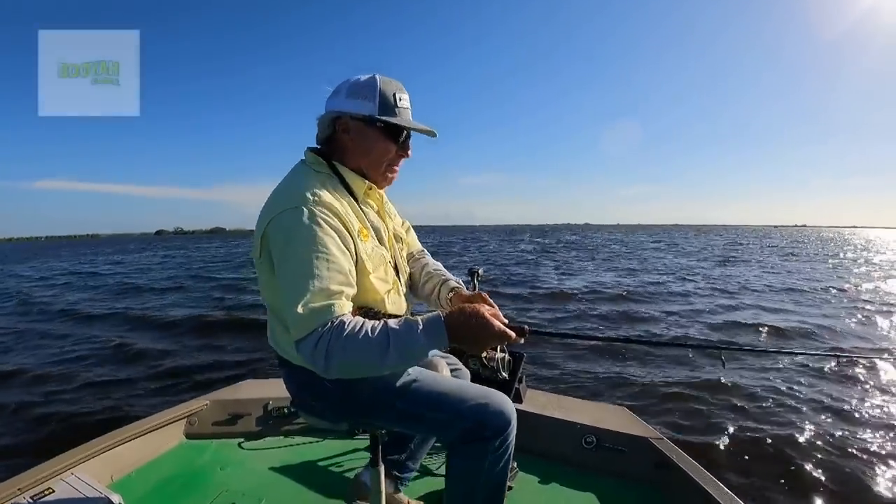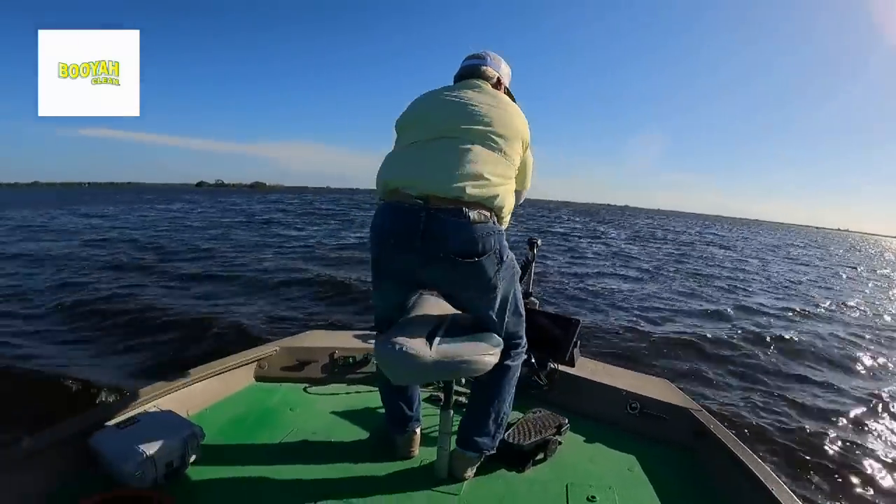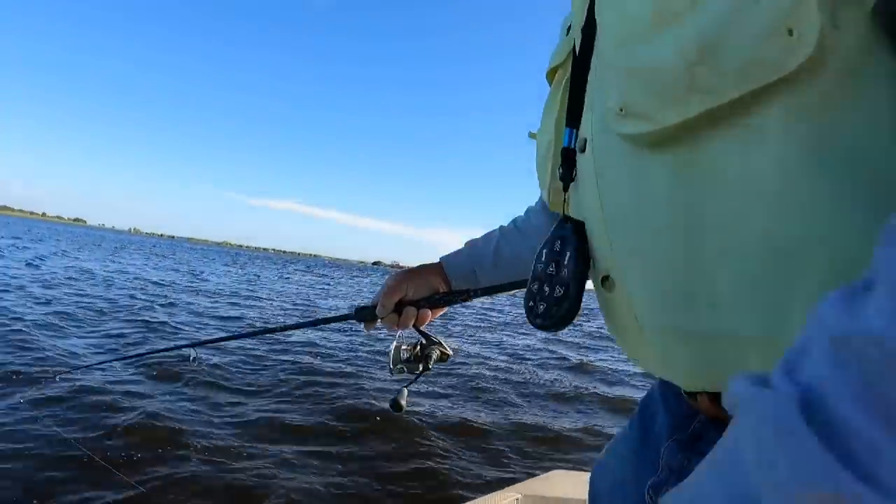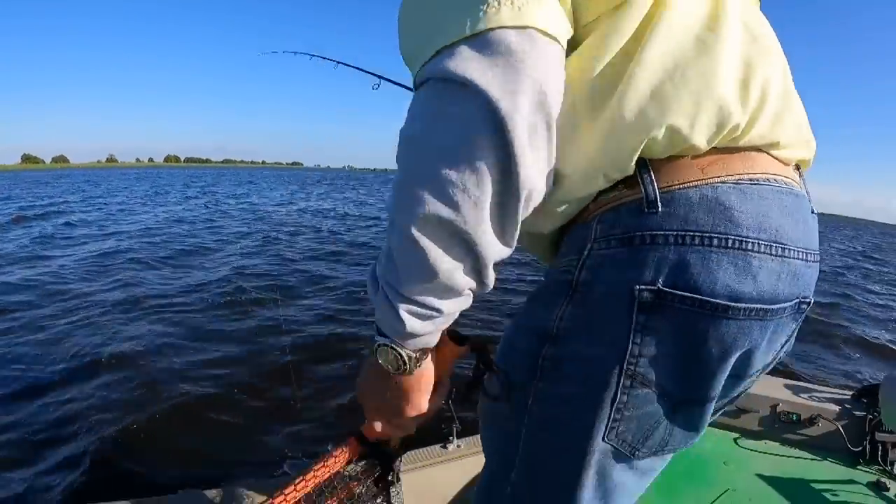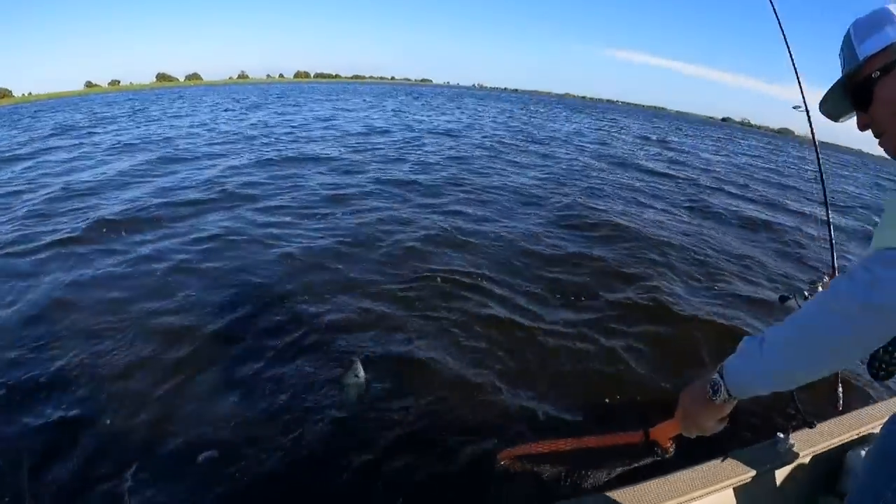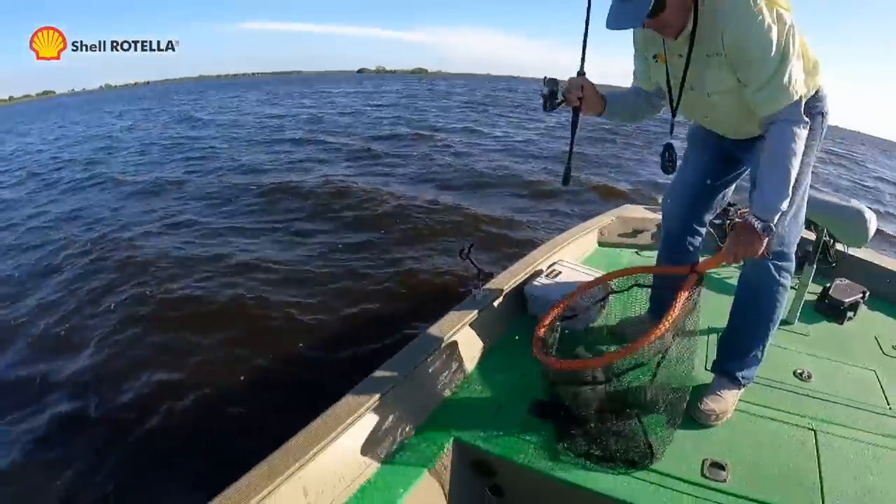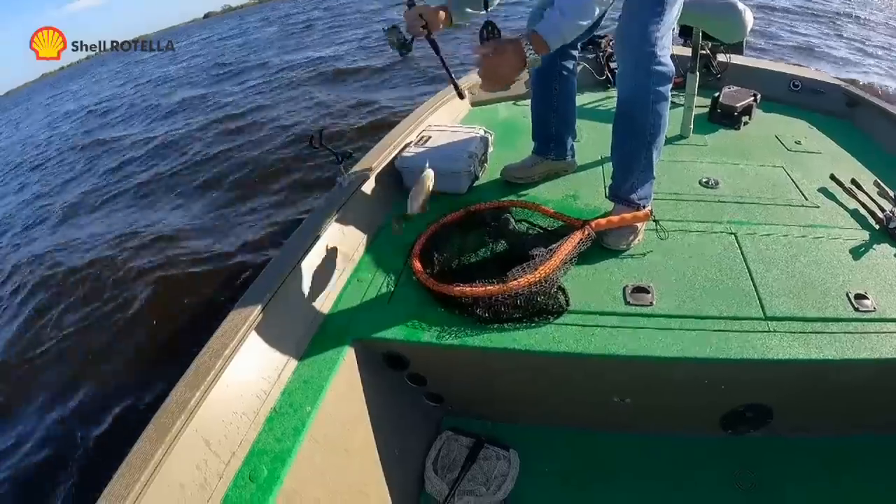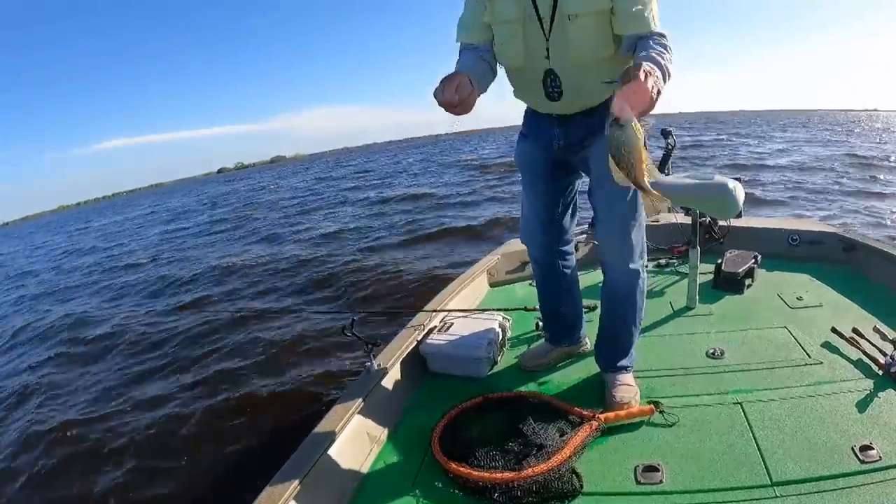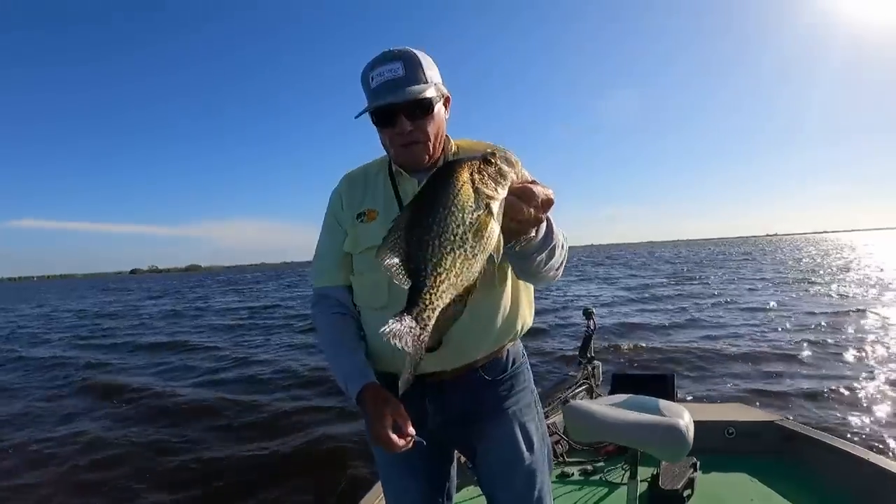See, everybody can be an expert doing this. I'm going to go ahead and net him right here. Okay, come on over close. Okay, that's what we're talking about. You can see those crappie coming in on that little spot. I've got it on anchor mode. These are really nice quality fish, by the way.